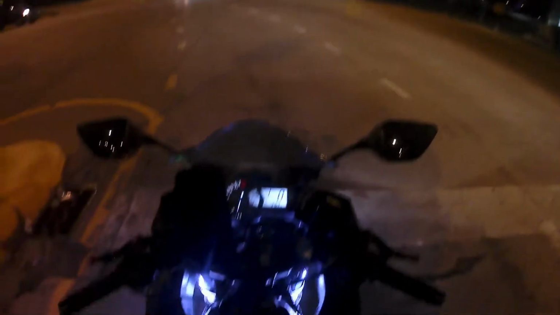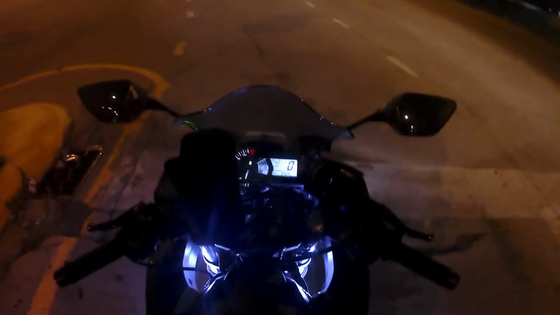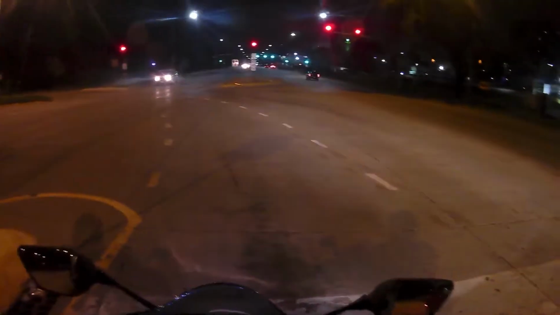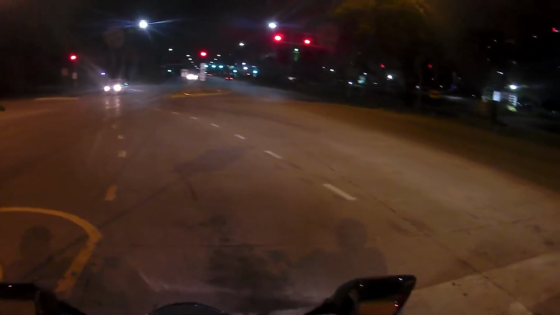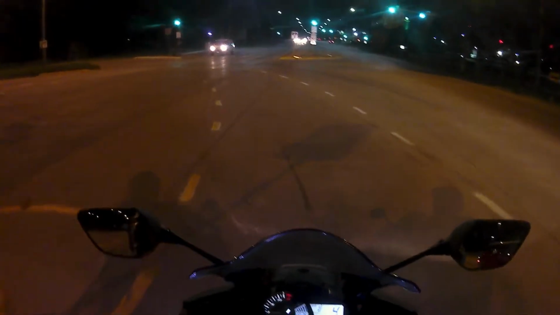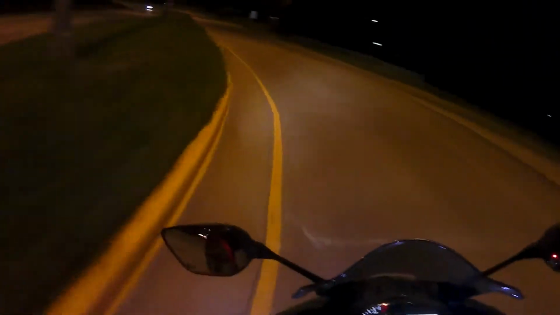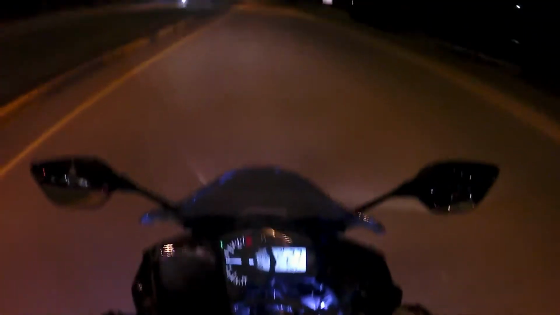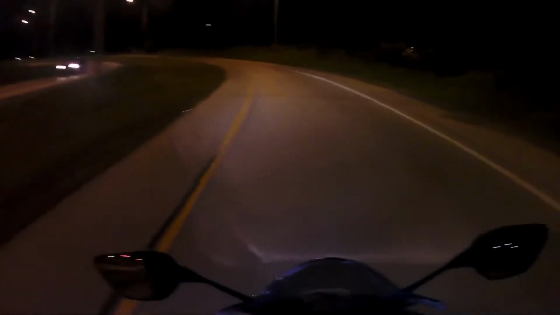But yeah guys, my bike, it's an R3 2015. There's some mods, some add-ons. So right now I got some neon lights on, so it's a safety. And some rim reflective tape. If you guys want to see it, I'll have a video posted up about the rim tape.